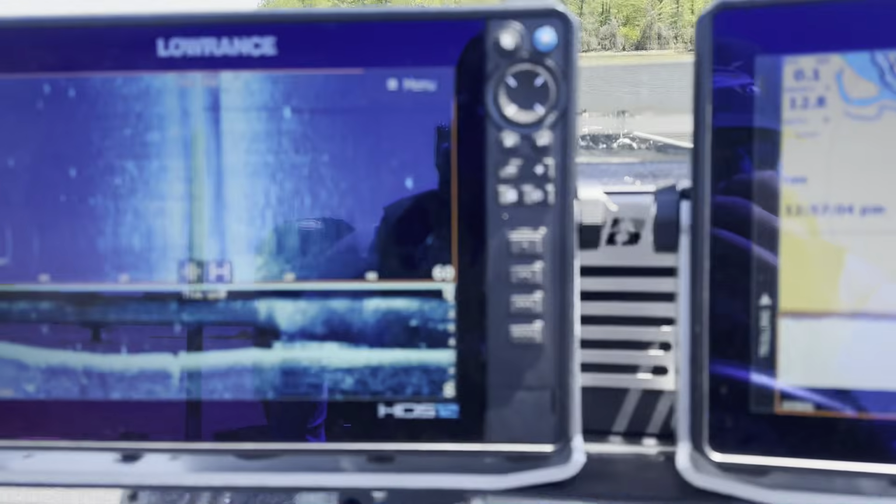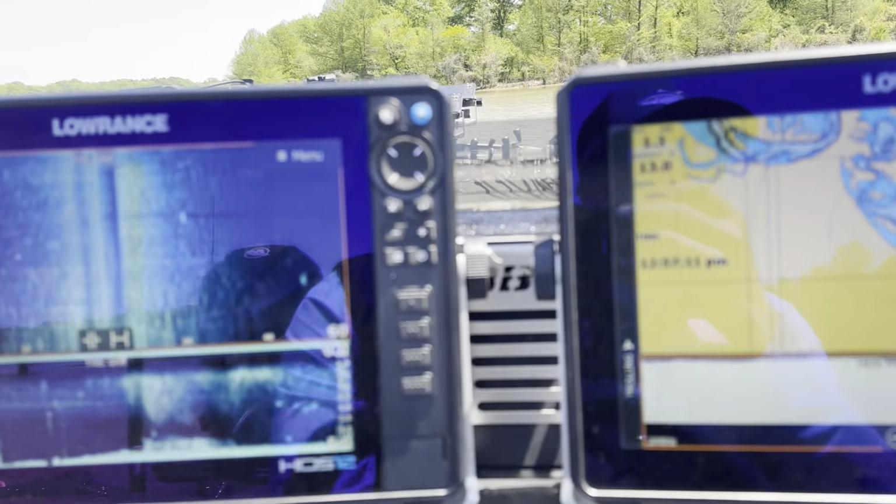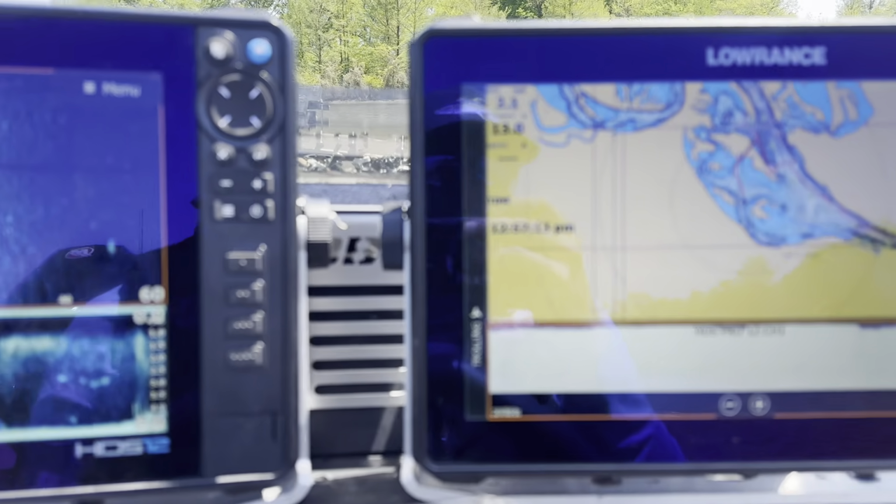It's not real bad. I'm just kind of hung up a little bit. We're gonna power this along again. It feels like, there we go, we rolled off it. And that's why you want to idle a lot of the Tombigbee River.